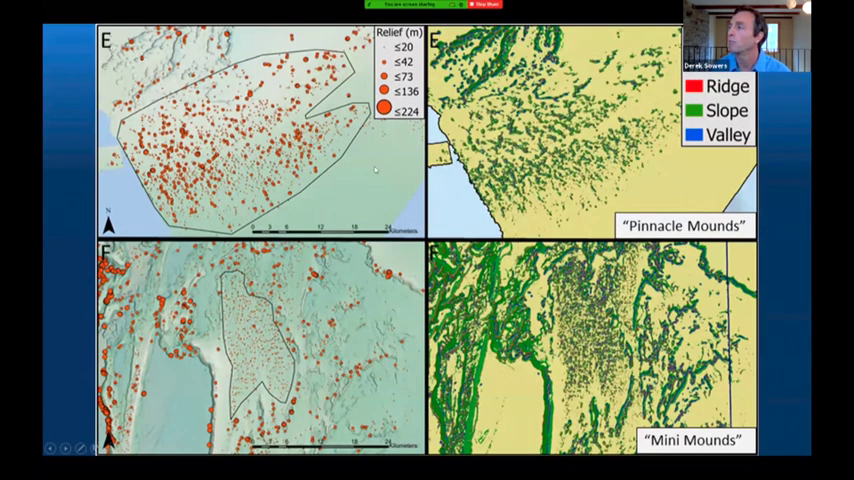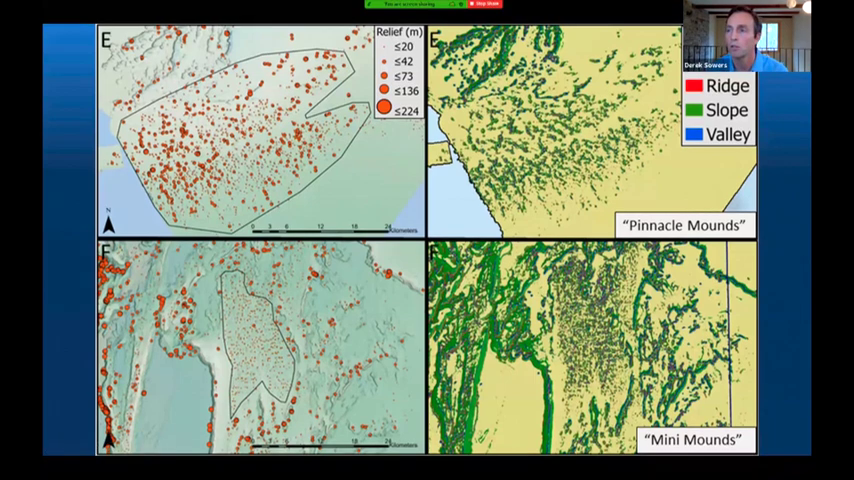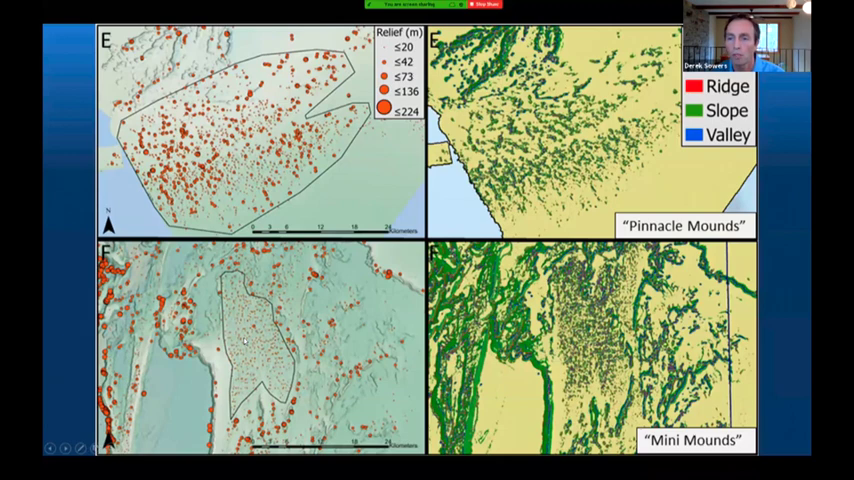Area E, pinnacle mounds. This area had very distinct pinnacle-shaped mounds. A lot of mounds are sort of multi-peaked, but on this one, a lot of them were just individual. So, kind of a unique morphology. And then area F, nicknamed mini mounds, due to the very small size of the mounds in this region. Again, you can see that they're notably uniform in spacing and the height of the mounds.